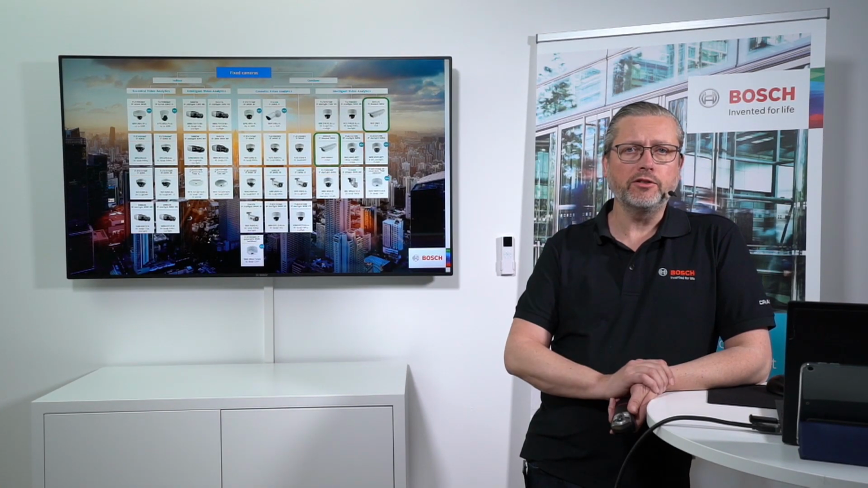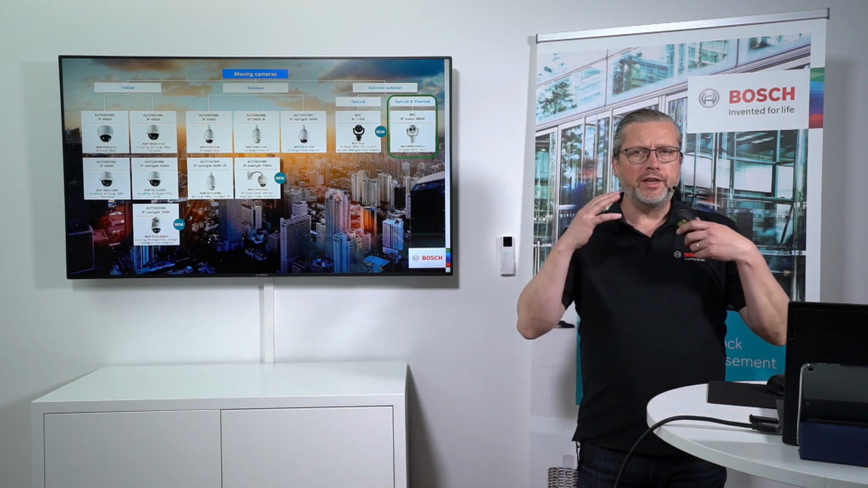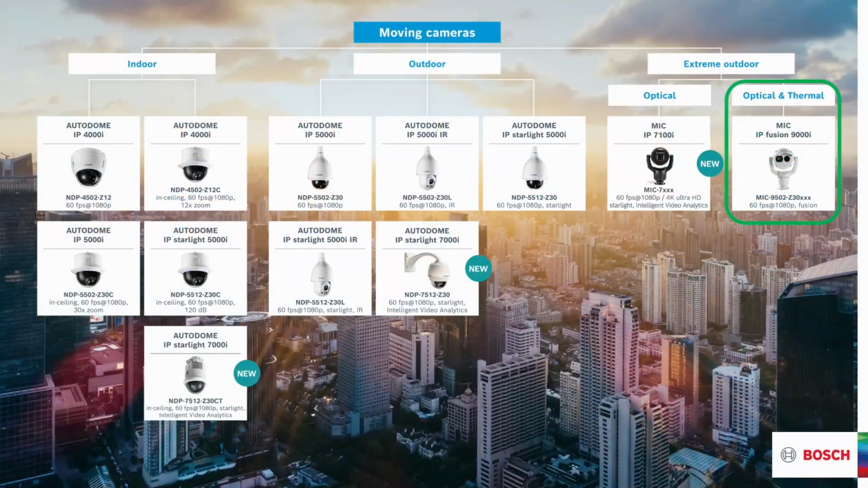So the Danian Epithermals are really used in an environment, and often we use them in combination with the MIC 9000i. The MIC 9000i is a camera that has both an optical block and a thermal block, and we have what we call the fusion technology, where we are overlaying information between the two different camera blocks. But you have seen that one before. I will not demonstrate it too much today, but you will see a few examples of how it looks.